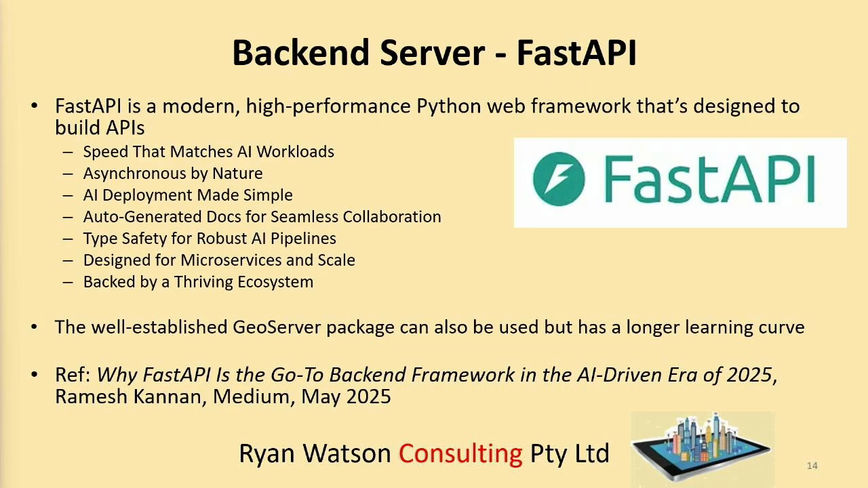The back end is FastAPI. It's a modern high-performance Python web framework designed to build APIs. It has a speed that matches AI workloads. It's asynchronous, which I assume you all understand what that means. AI deployment is very, very simple. It auto-generates docs for seamless collaboration, type safety for robust AI pipelines, designed for microservices and scale, and backed by a thriving ecosystem. It's only been around since about 2018, but from what I can gather, it is really going ahead.